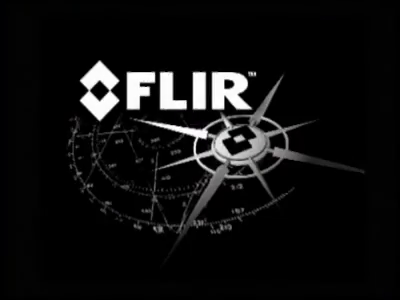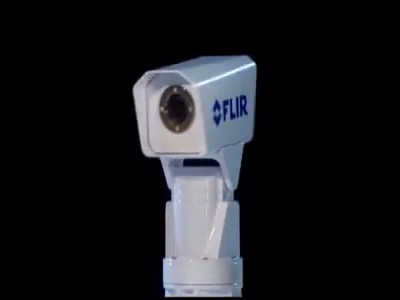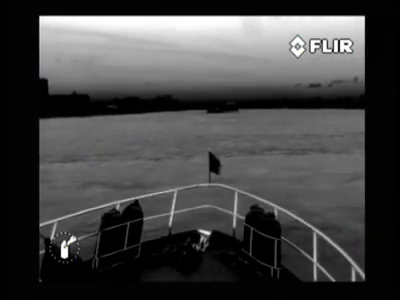This button switches the navigator on or off. The home button moves the navigator to an operator predefined position. When held down for at least 4 seconds, it sets the current position as the new home position.